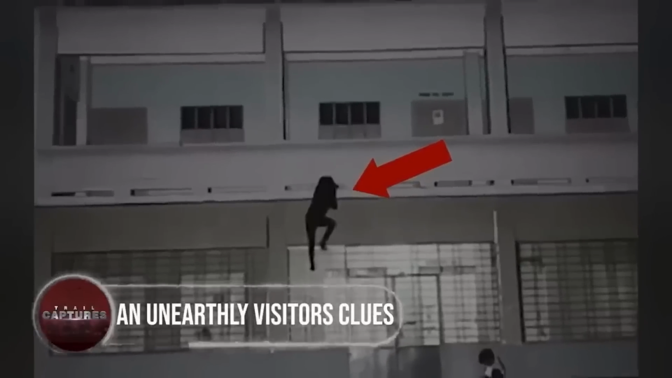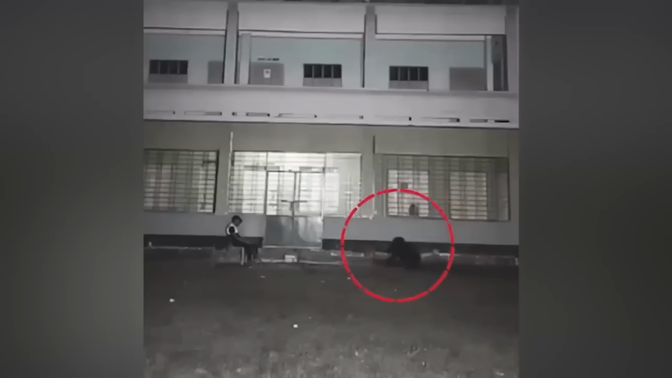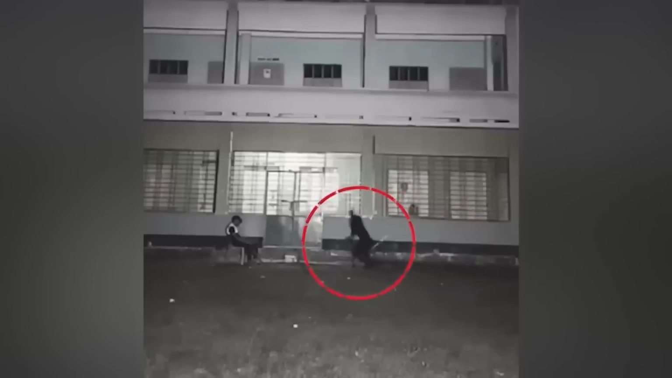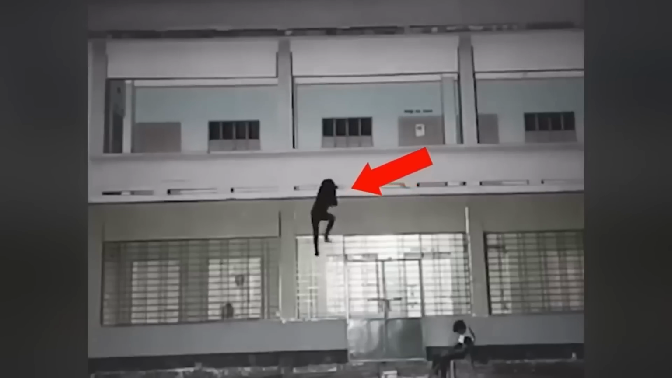An unearthly visitor's clues. In the woods of Karnataka, India, a security camera had captured a puzzling sight. A black child-sized creature that crawled and climbed up a villa. Locals had believed it to be the spirit of a child, while others had suspected an extraterrestrial presence. The investigation into this mysterious visitor had led to the unraveling of the enigma of this paranormal intruder, leaving everyone curious about the true nature of the creature.